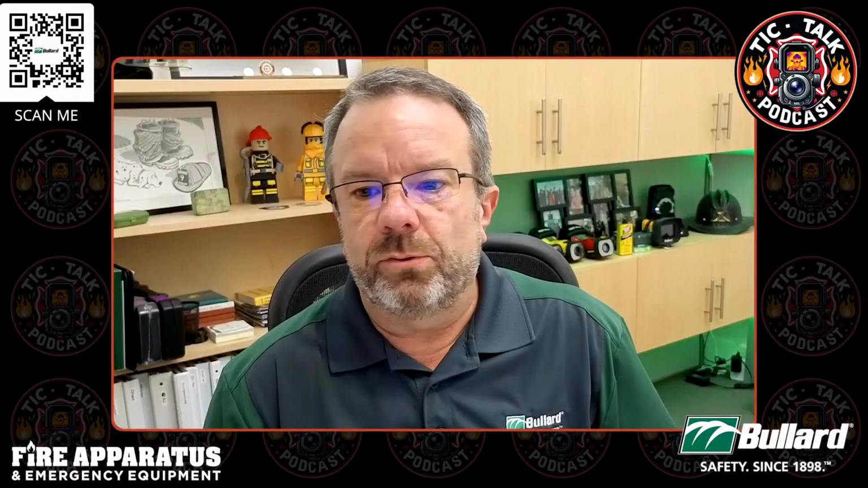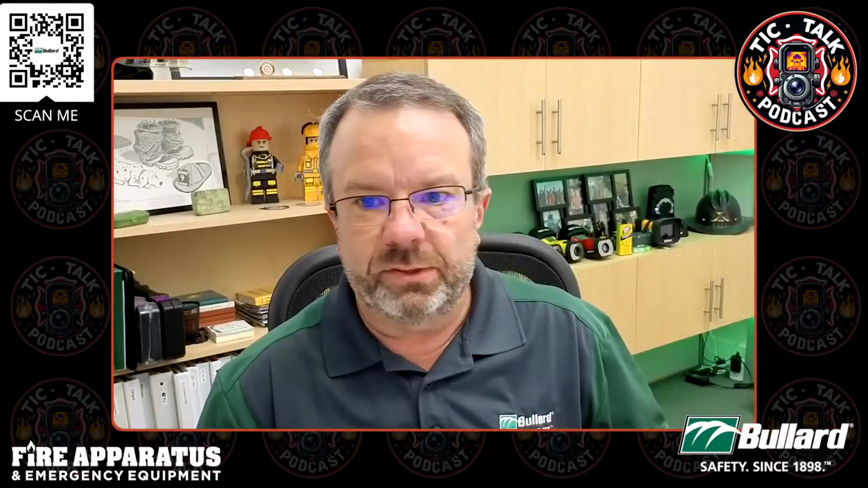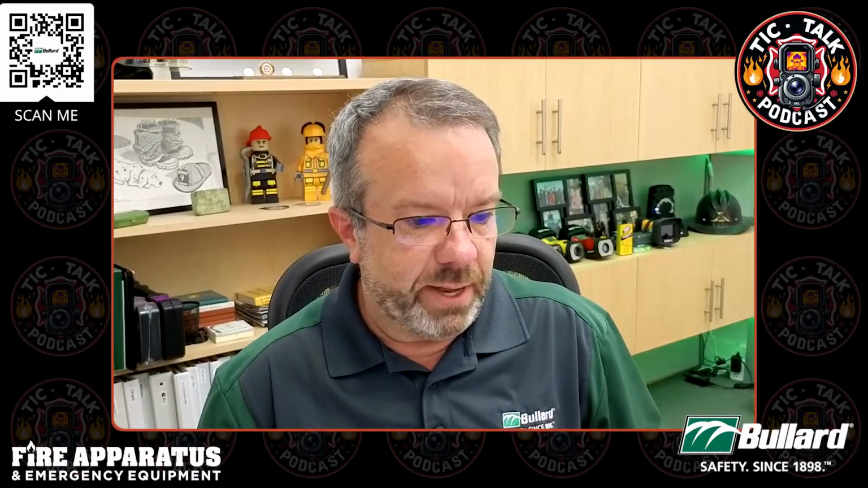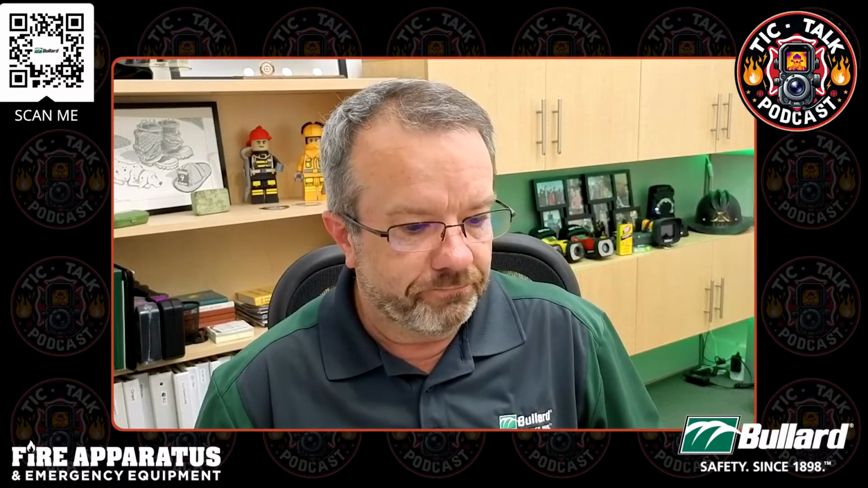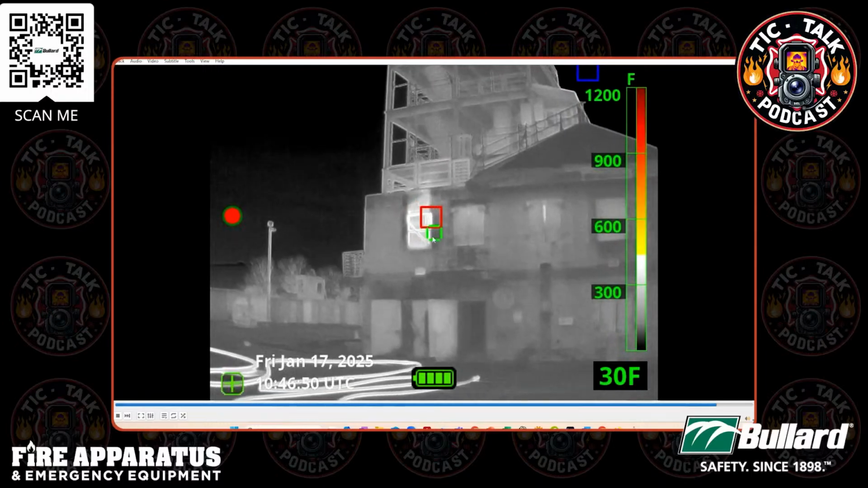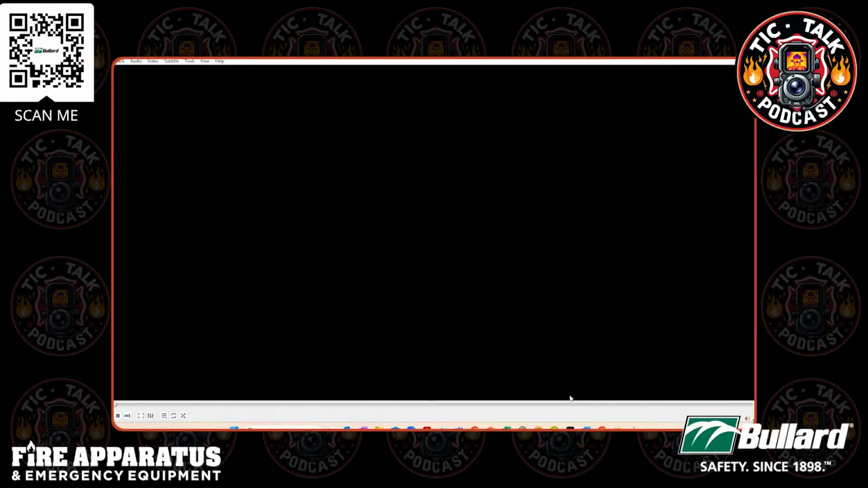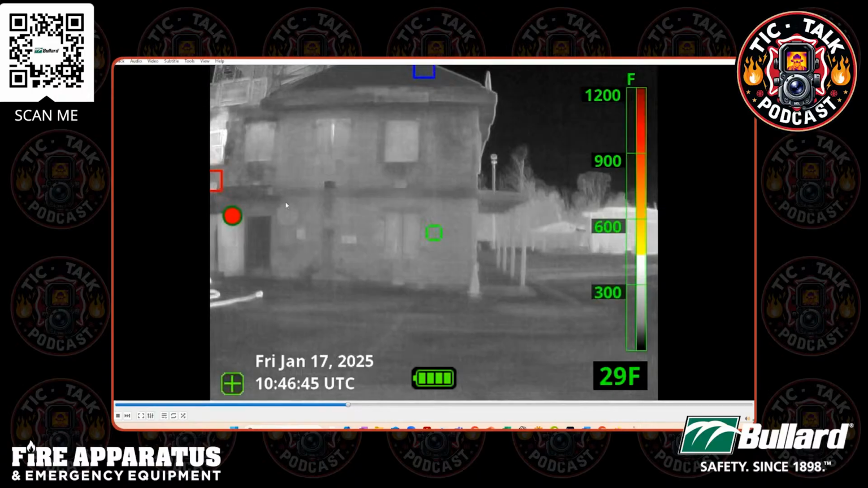These can be hard to replicate in station level training, but if you have a burn building, obviously we have a warm window, but if you look above the window, you can see a heat pattern up the side of the wall, and you can see convected heat up here around the hand railings when I hit play.